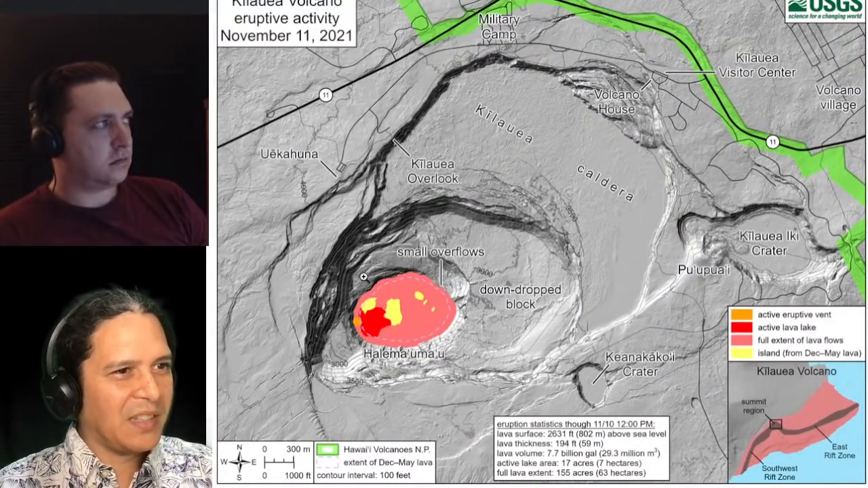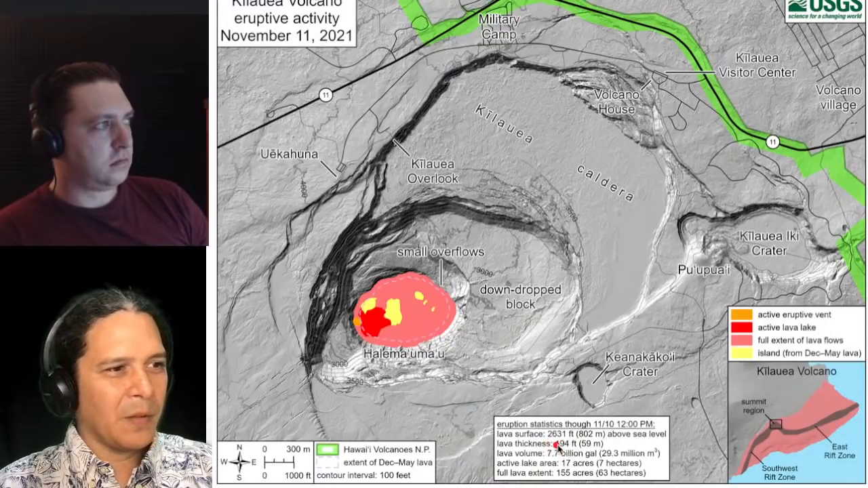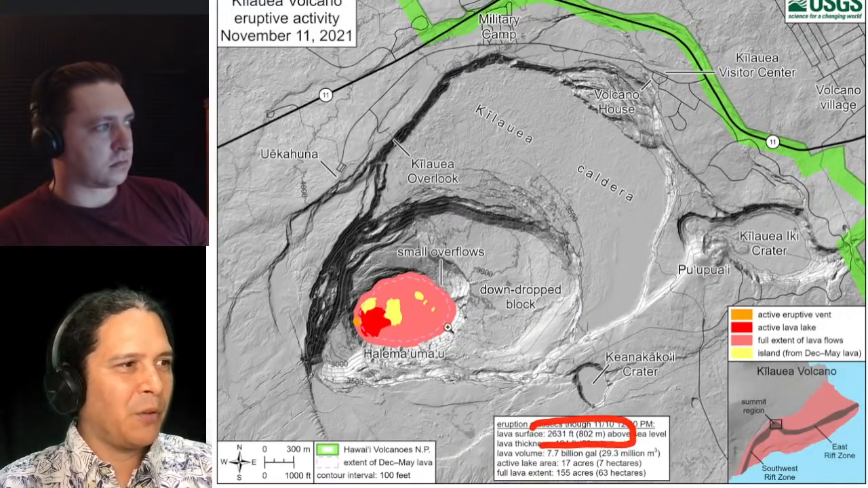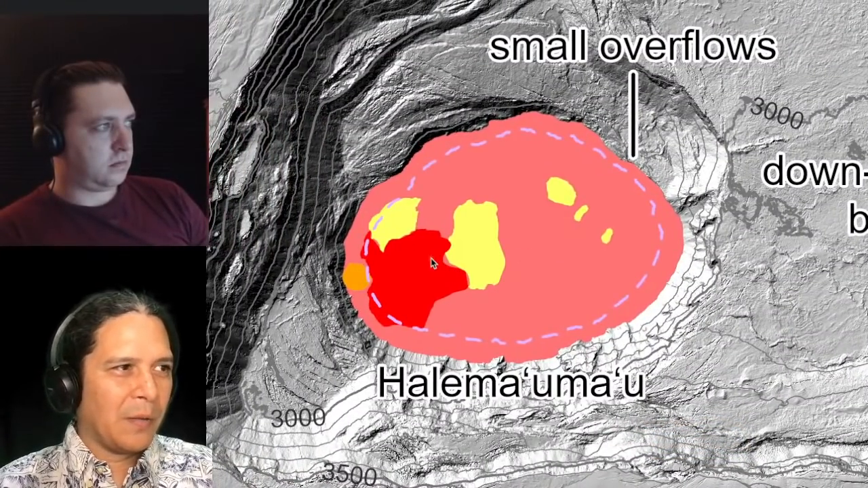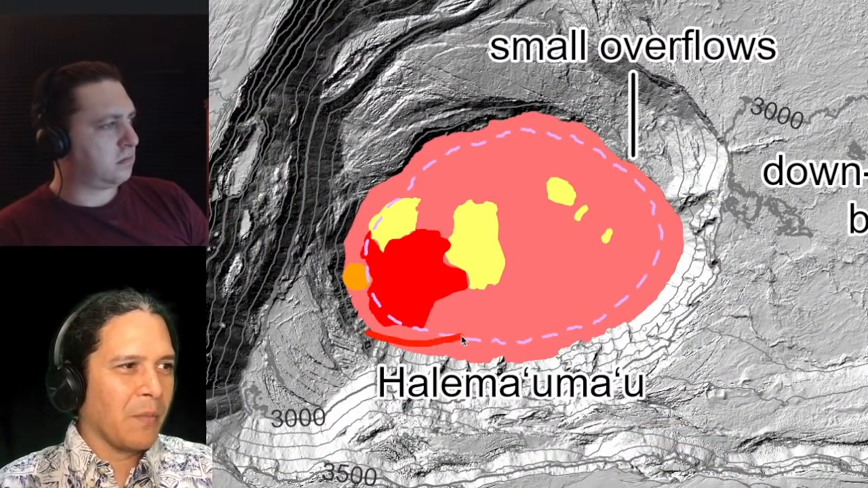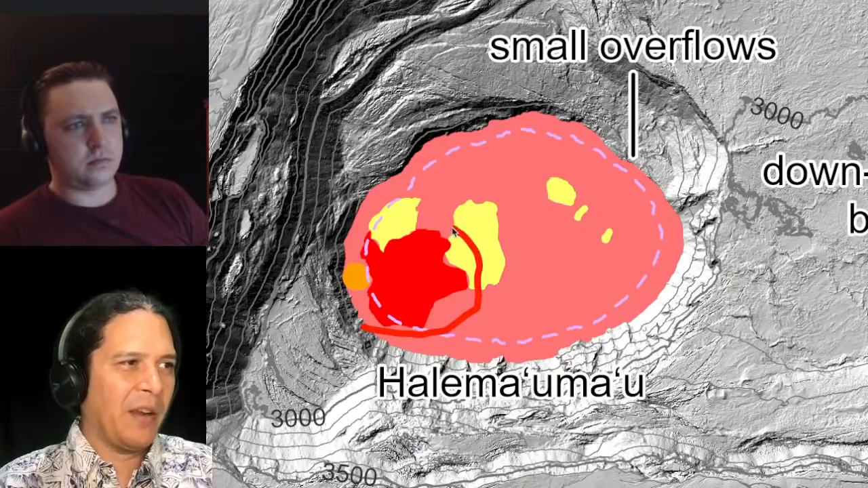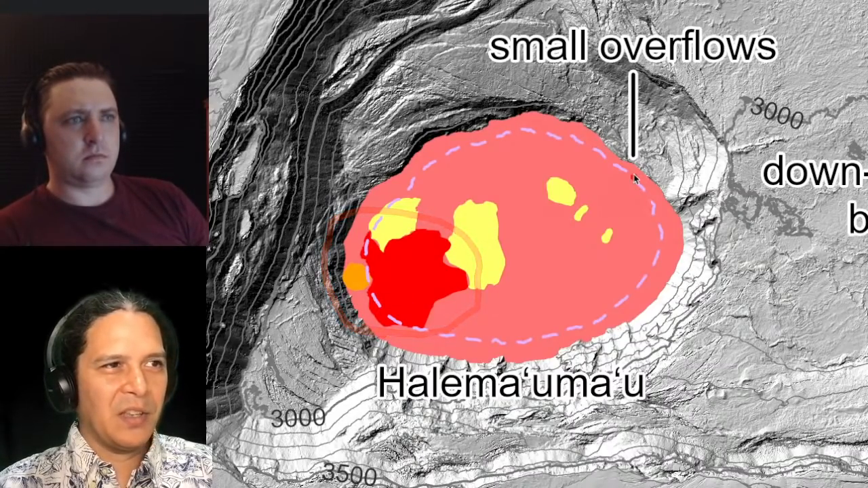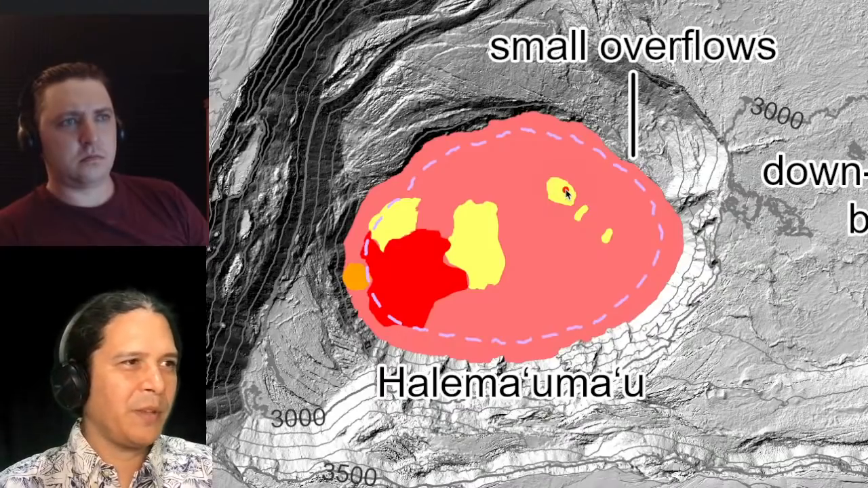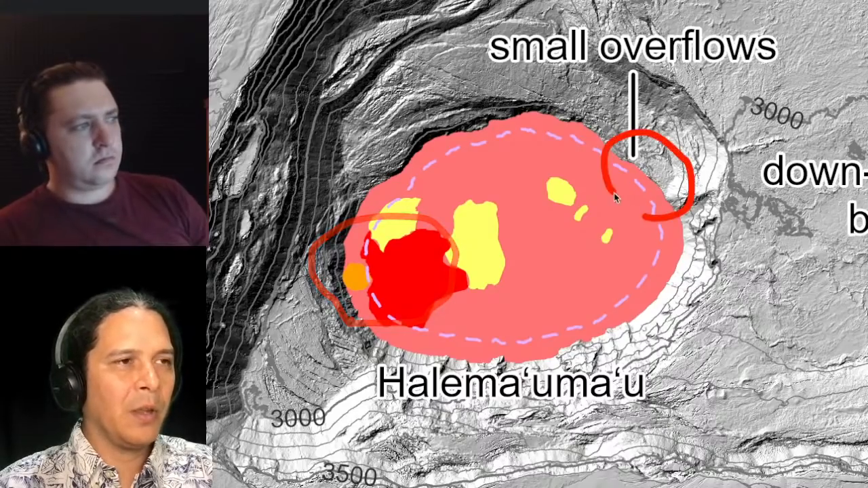So one last point to make here is that with this lake surface of 802 meters above sea level, we are still measuring that mostly. I mean, that may be an average elevation across the whole thing, or maybe a maximum in this higher area of the lava lake right through here. And we know that because we've been having reports from the USGS of the inclination, the higher elevation of the western end of this lava lake from the eastern end here.